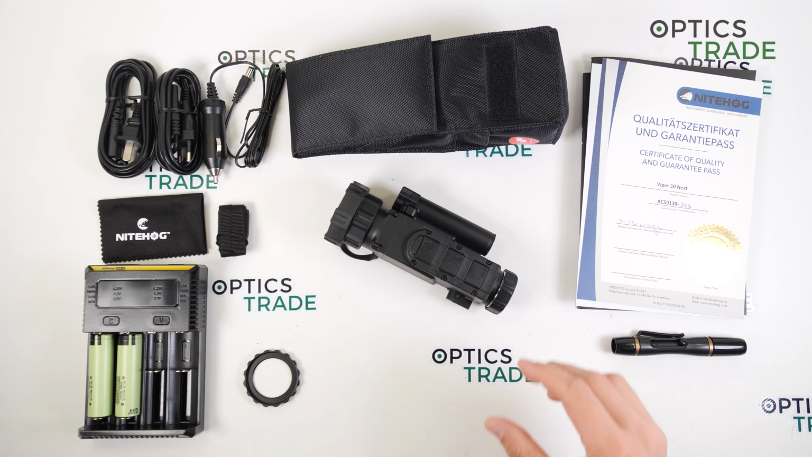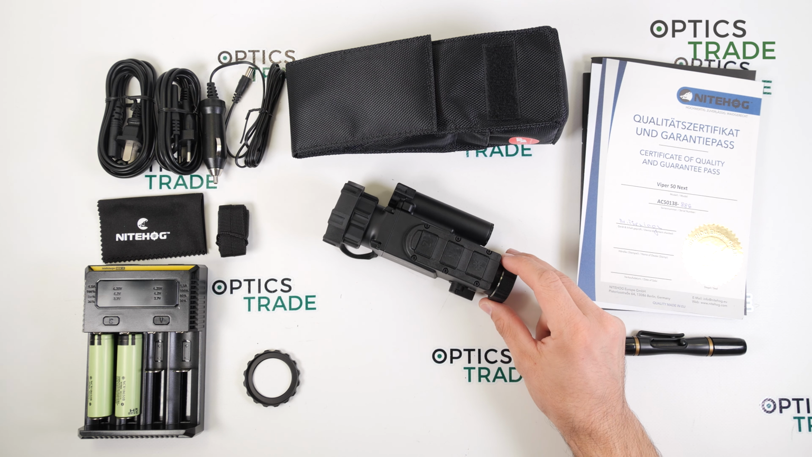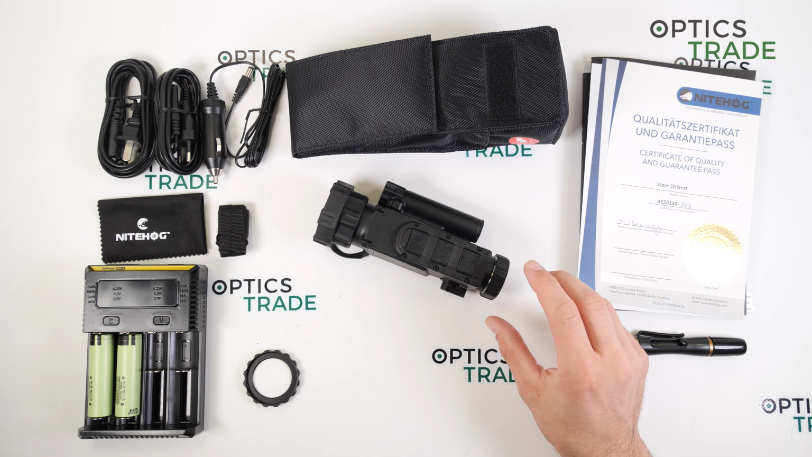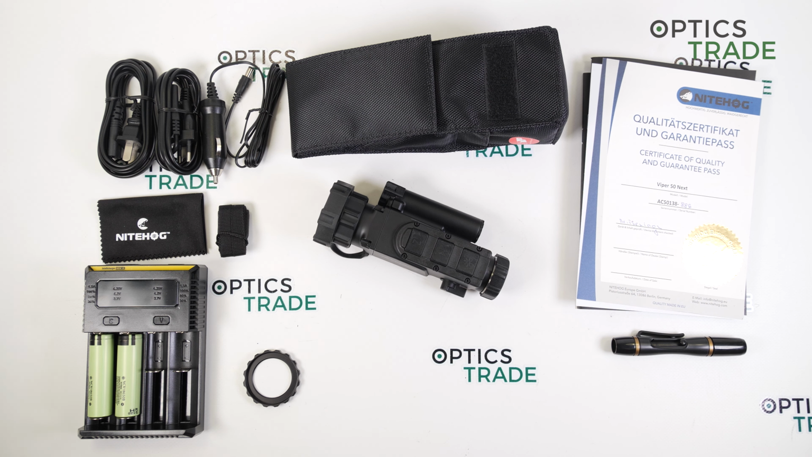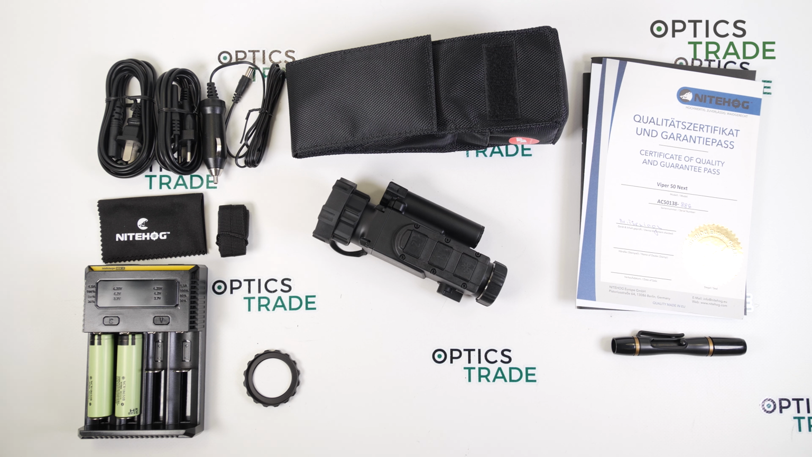The eyepiece, again, is made of rubber, very easy, especially if you don't have any diopter or if you wear glasses. But if you want to take the glasses down, it's not as optimal, in my opinion. The recommended magnification of this device is 3 times.